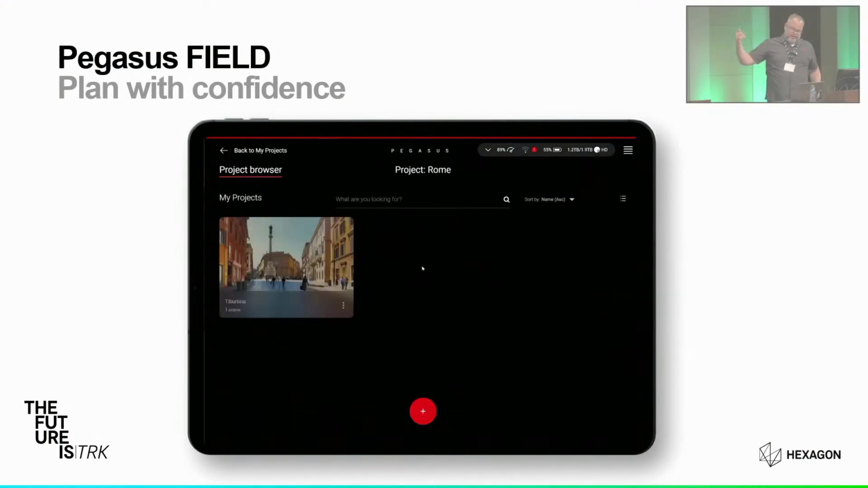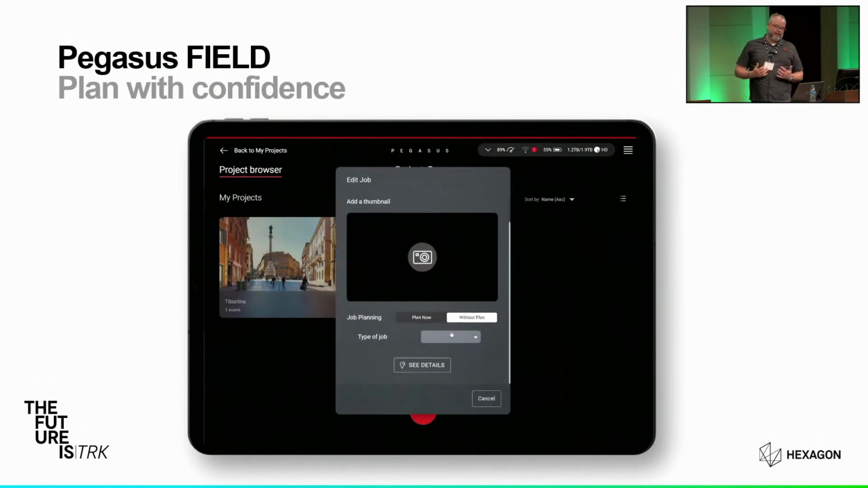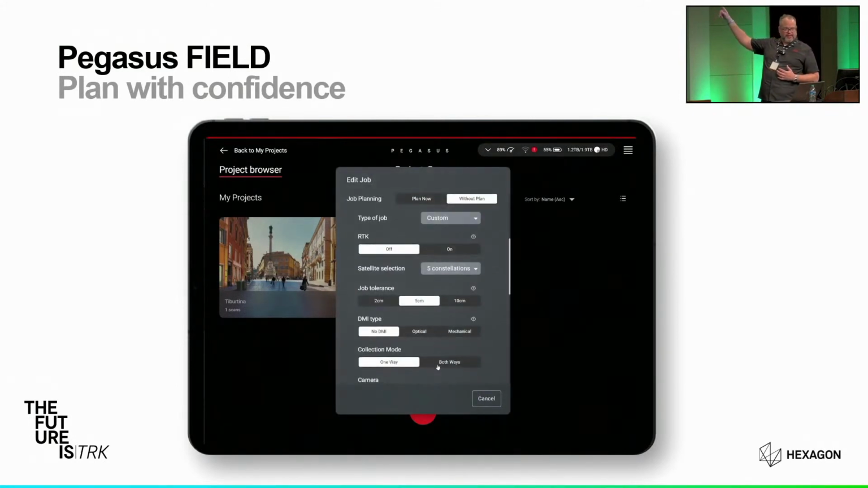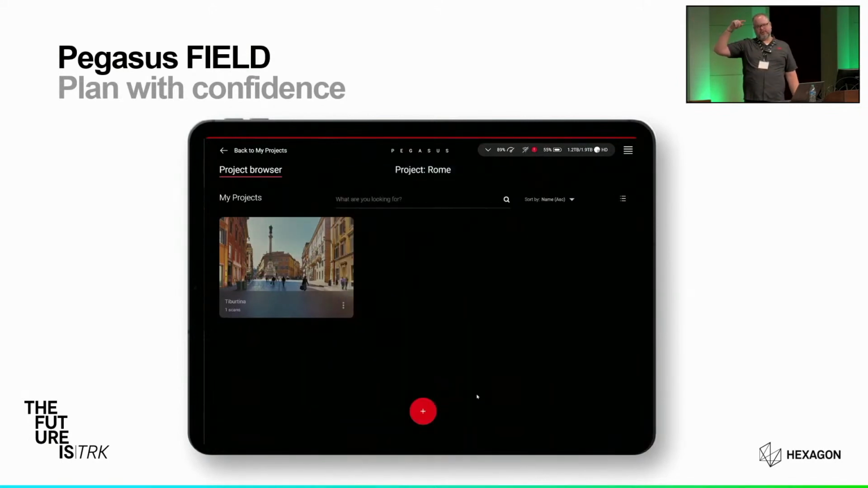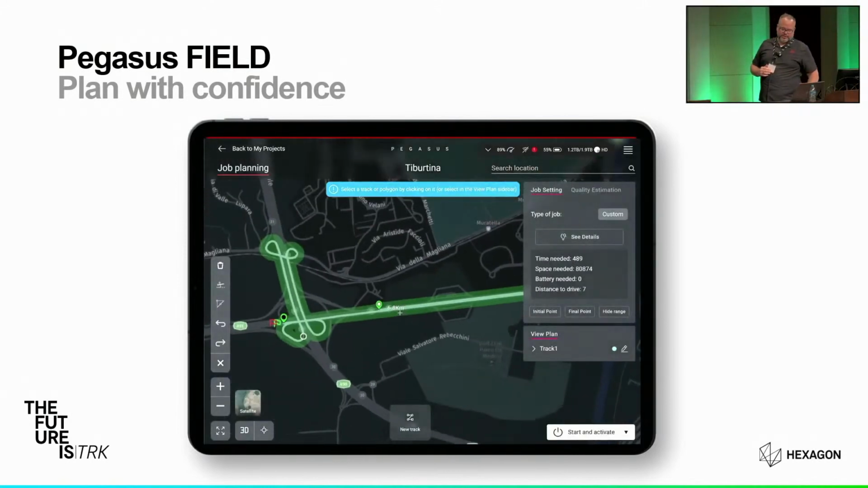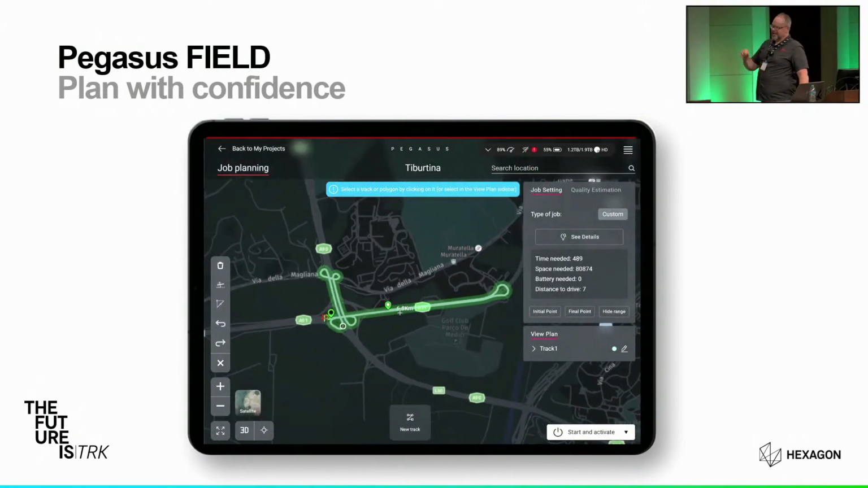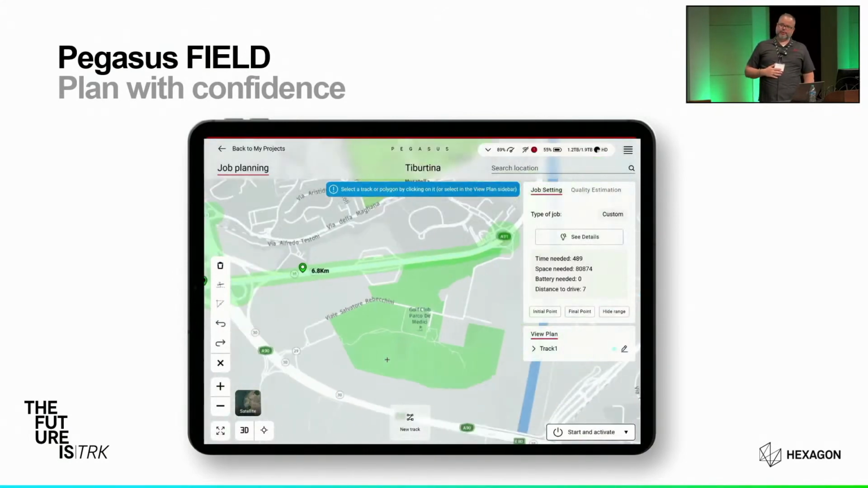This shows a very quick example of how we can go in and plan or edit a plan. Different profiles for different collection types make these setups very easy. So you don't necessarily have to think about every individual setting. You can just select the right profile. Everything's pinch zoom with finger touch controls. Again, very simple to use, very intuitive.